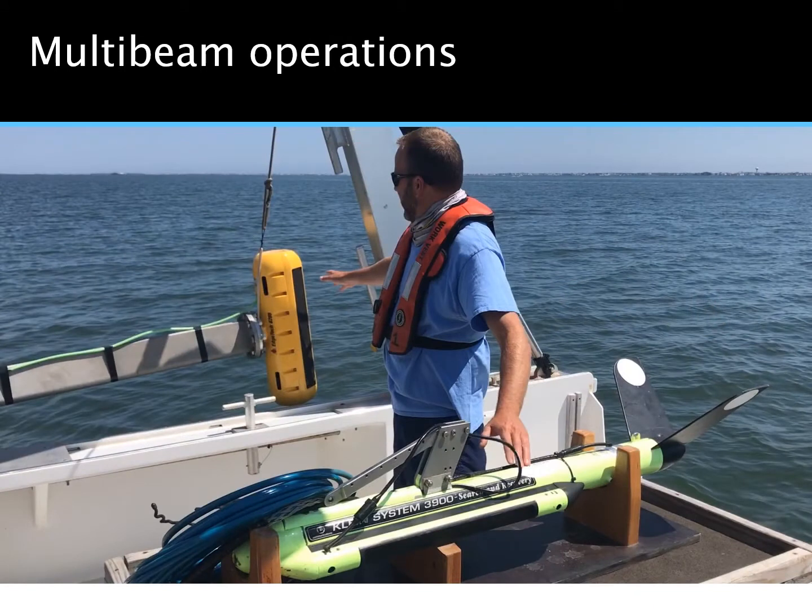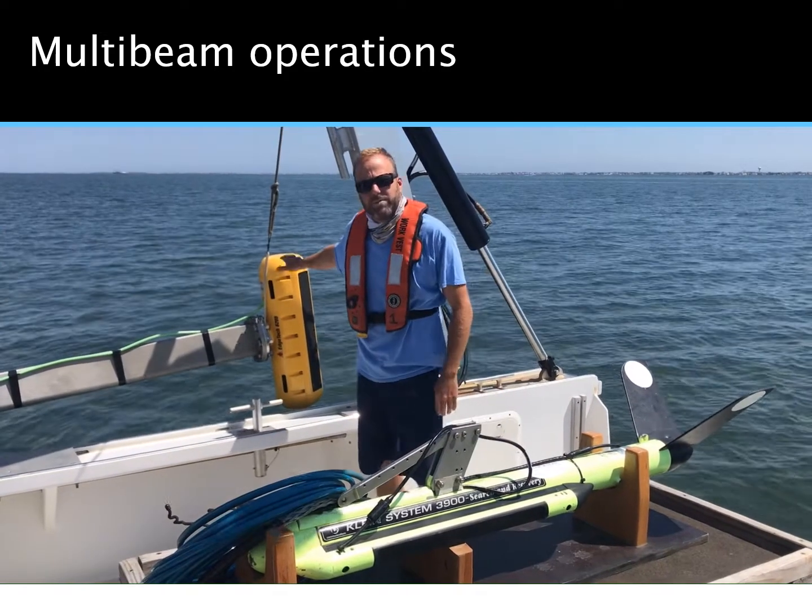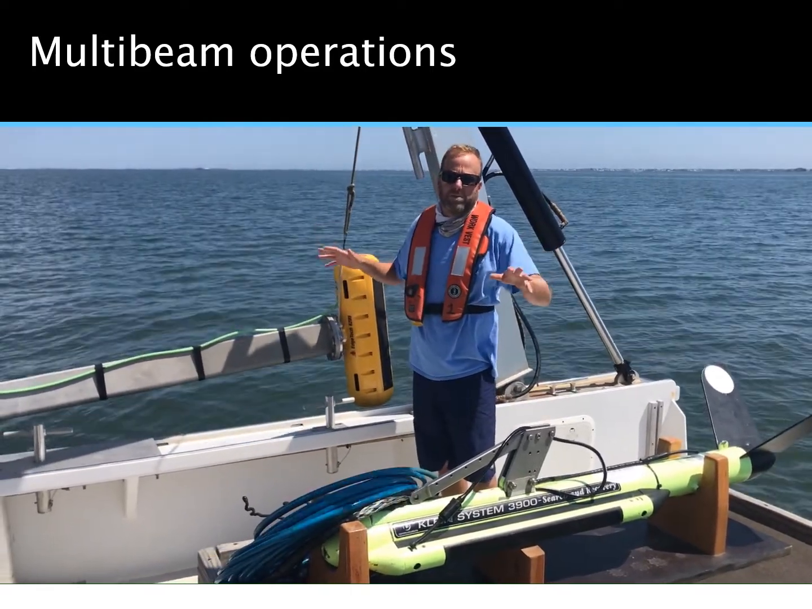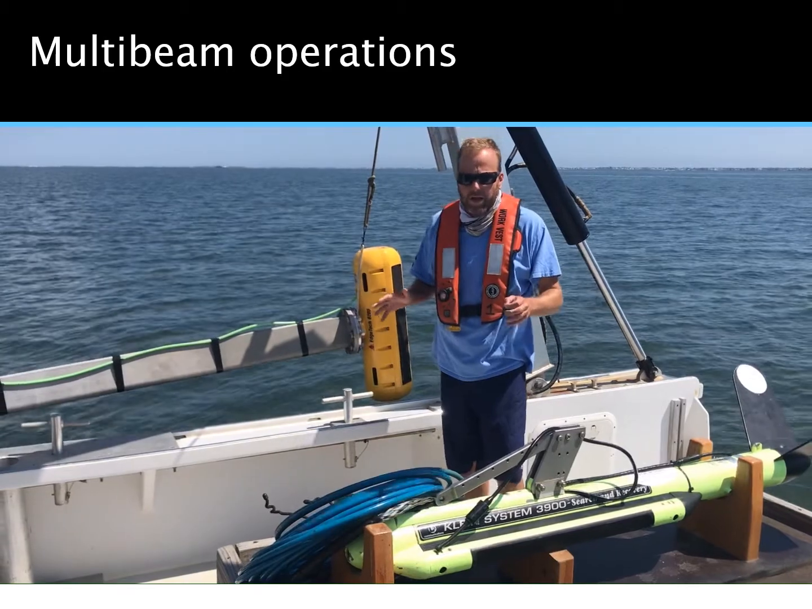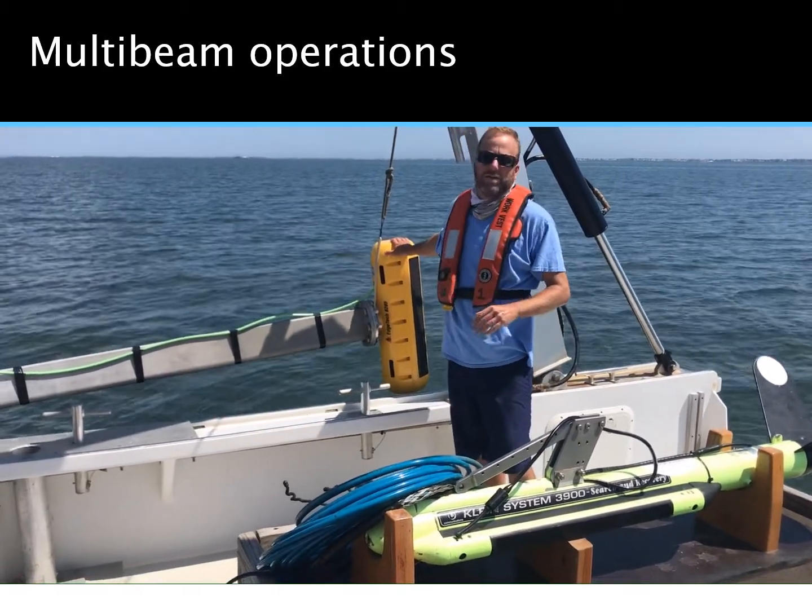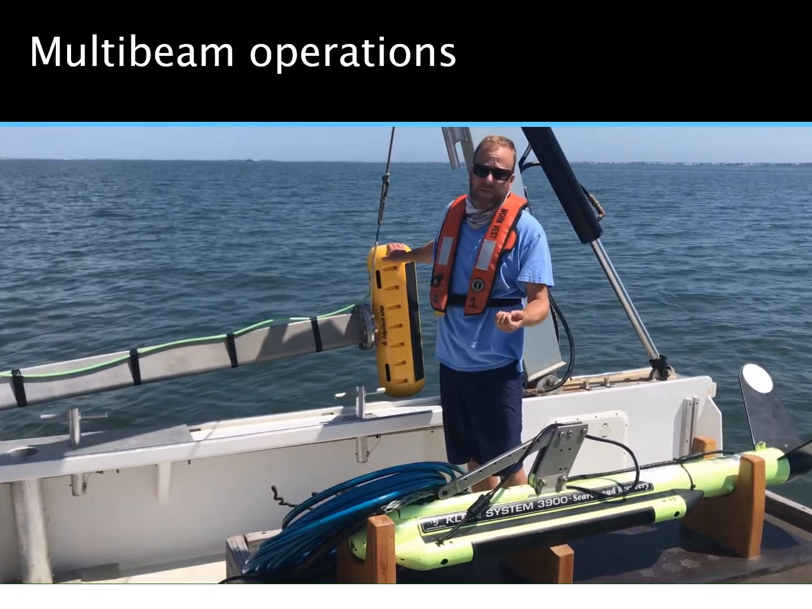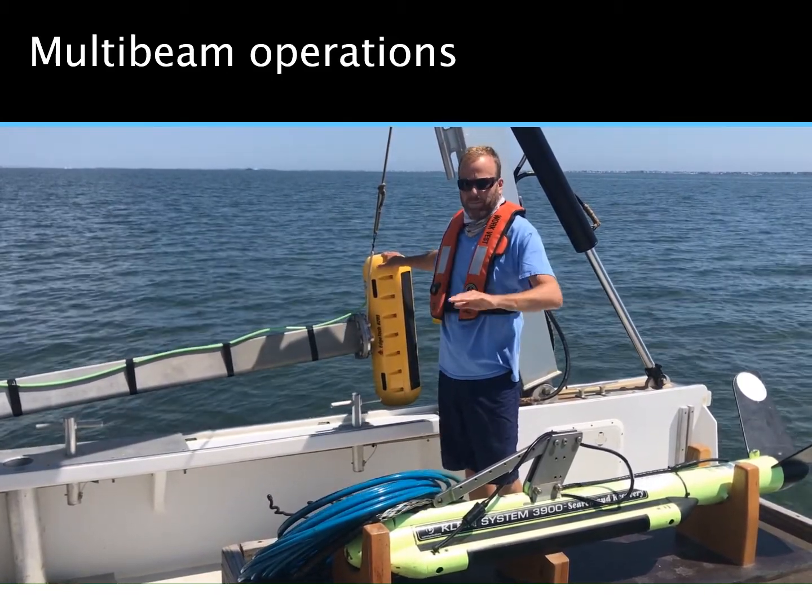Here is Steve Everett with just a brief explanation of the multi-beam sonar and the system on board the RV Petrel. This is a multi-beam sonar, and as the name implies, it's using multiple beams to collect very similar data. This particular one actually does side scan and multi-beam at the same time, but some can just be multi-beam sonar.